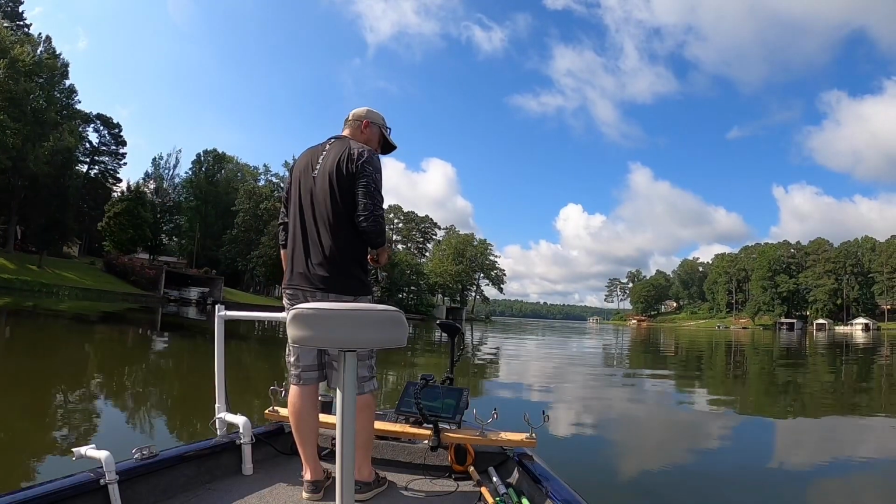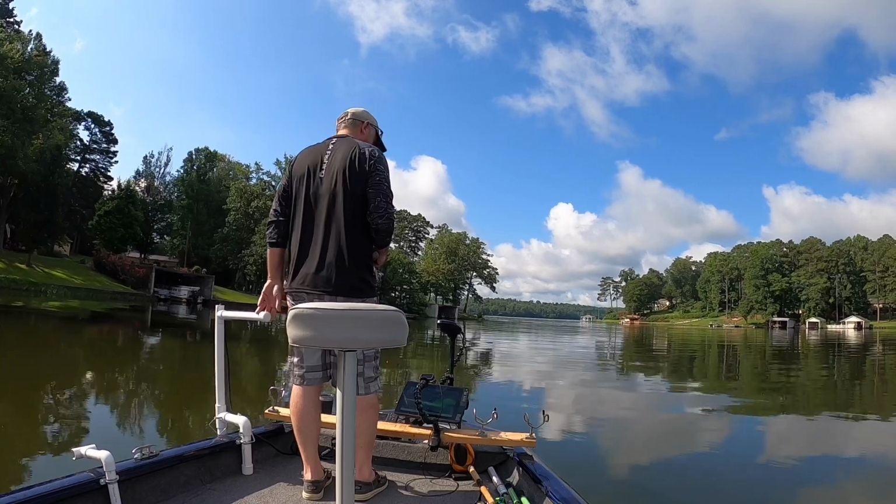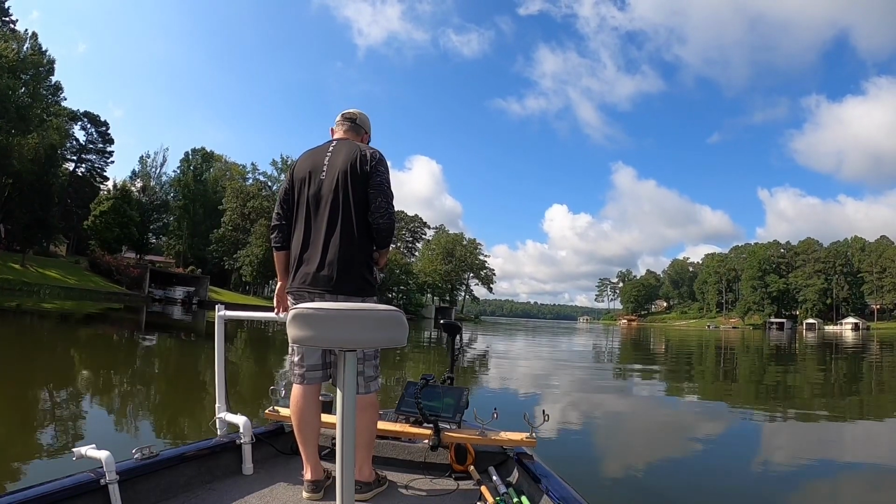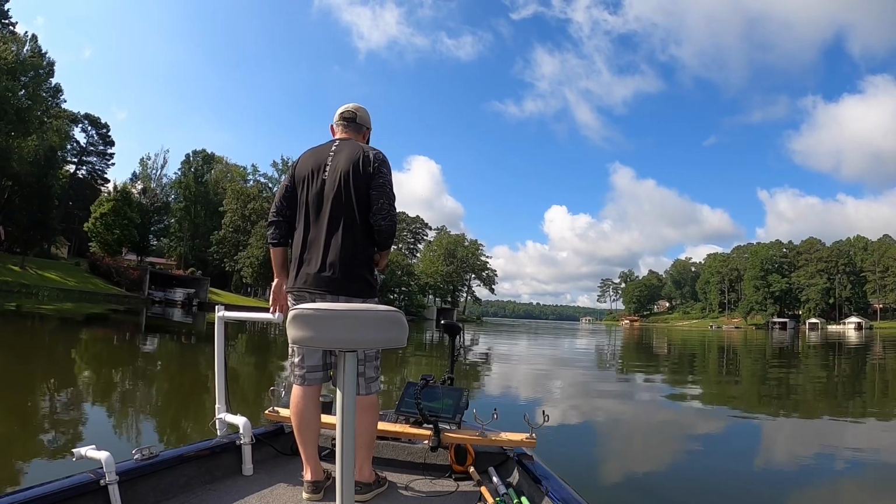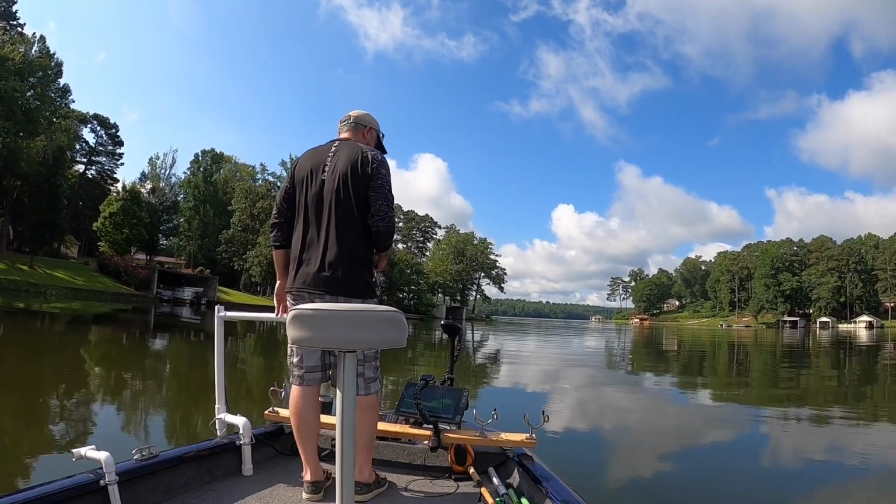Just a little off the subject of fishing. Most people that like to fish like to watch football, for the most part. I'm more of a college football fan, even though I'm wearing a Dallas hat.